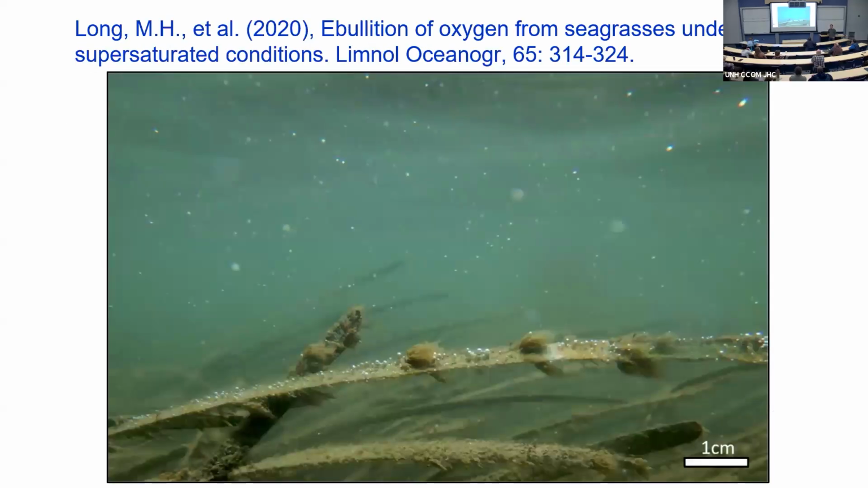He collected it over seagrass. This is not from his study site, but this is eelgrass, very similar to the seagrasses that he was collecting data over. And you see what's in the water column? You see what's on the leaves? These are bubbles. So there are plumes of bubbles causing scattering in the water column. And the scale here is 1 centimeter, so these guys are hundreds of microns.